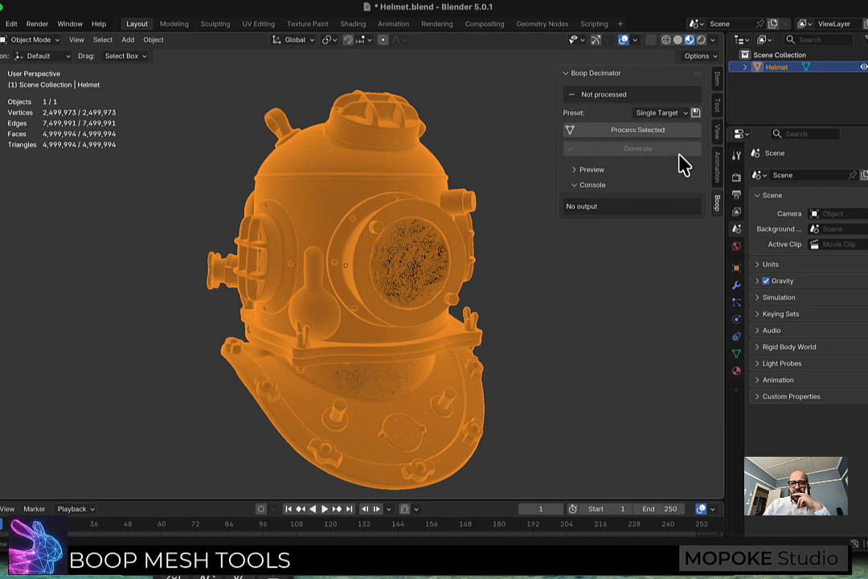I'm just going to go single target, process selected. Let's see how it goes. So it's got a lot to chew through on this one. Right, I'll probably take it down to something like 15,000 faces or something, see how that goes, and see what kind of quality we get with the transferred surface.